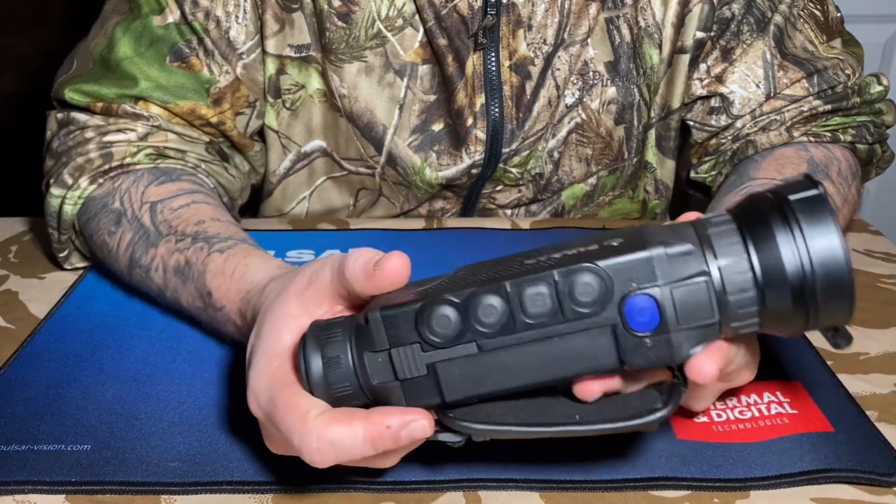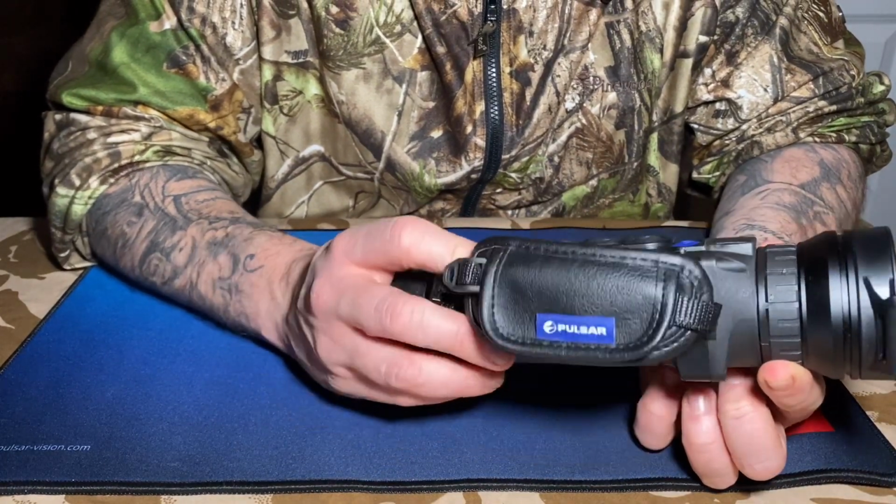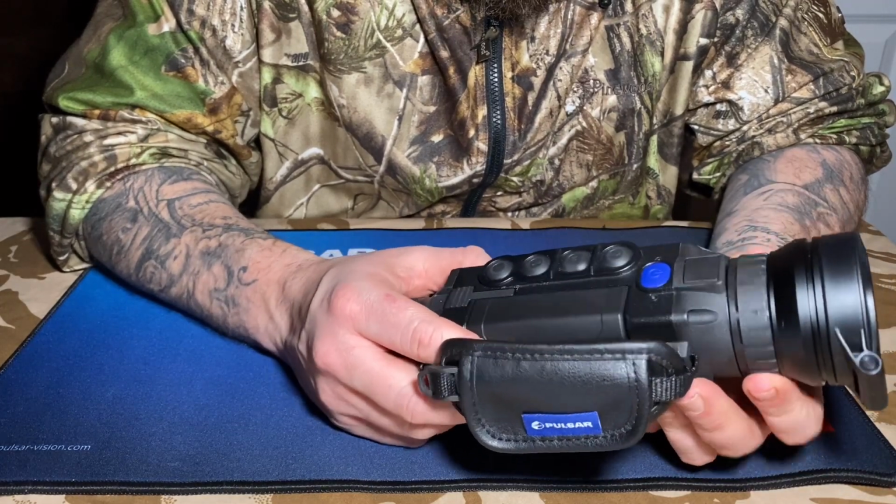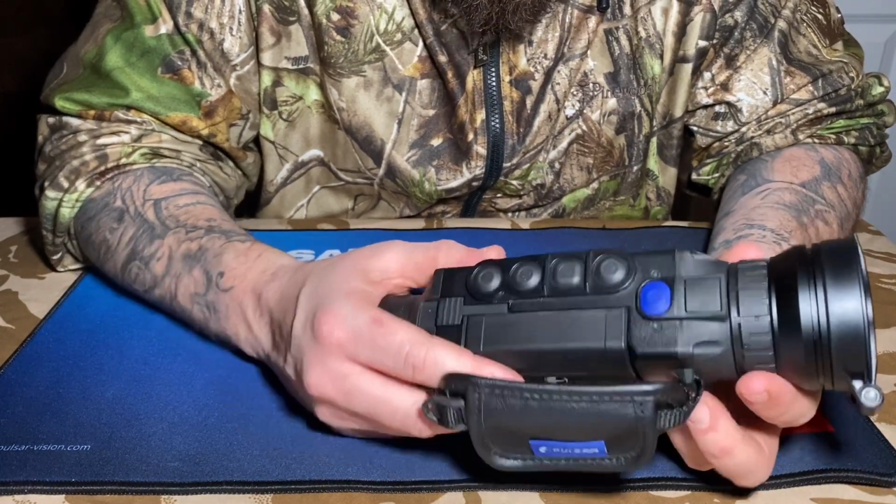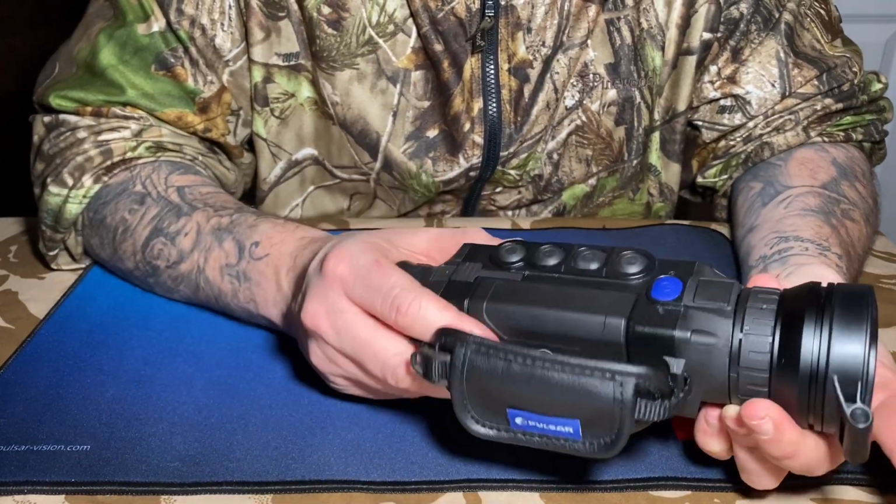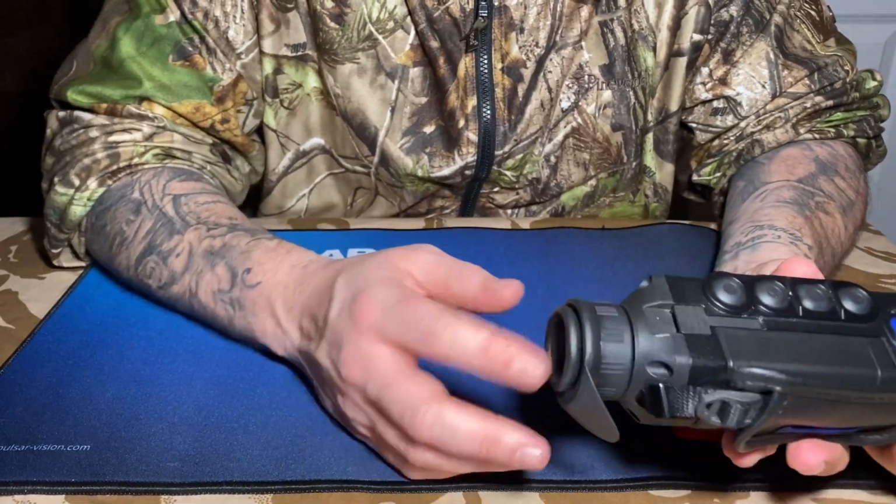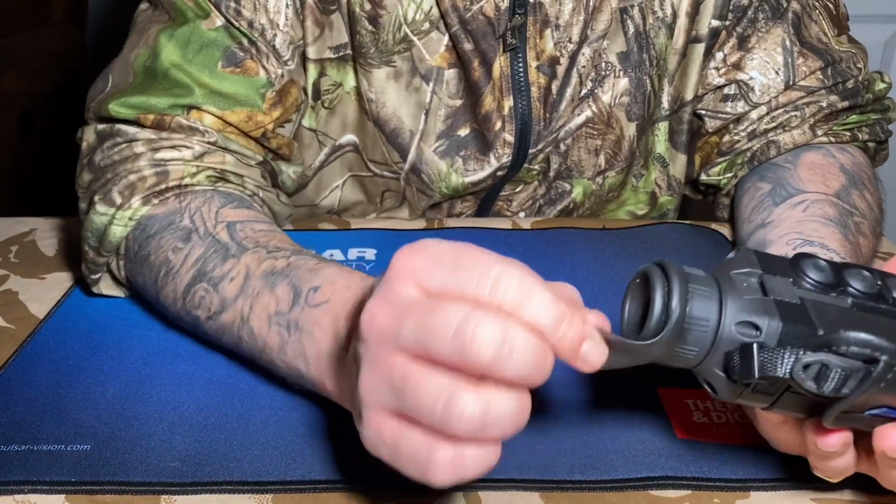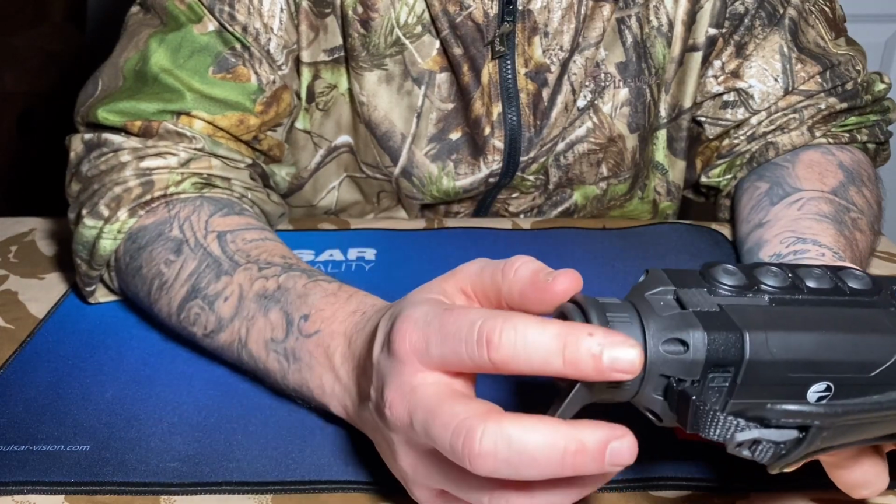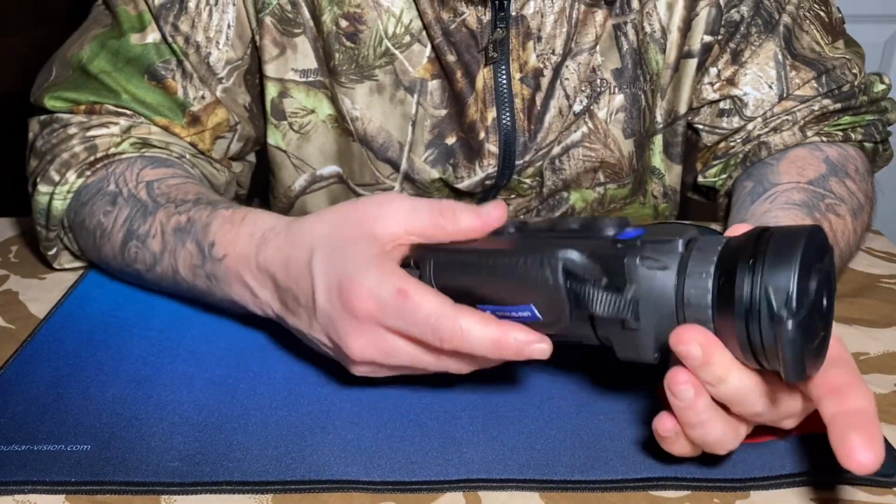Pop that back over. There's a focusing ring here, which you don't get on the Hik. These are just some differences you see when you upgrade and spend a little bit more money with anything really. You get slightly more options. So this is the front focus ring. When you're looking through this part here, this is quite handy. This little rubber bit here will kill out any light, so when you've got it up against your eye, any surrounding light will be cut out. This is what you will focus with.